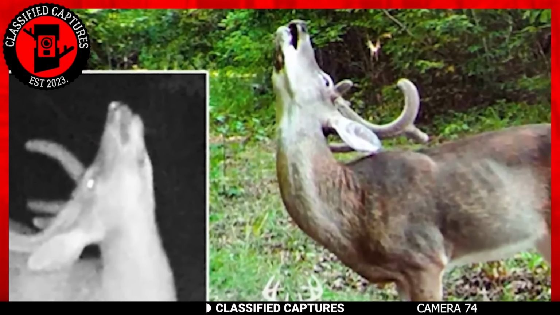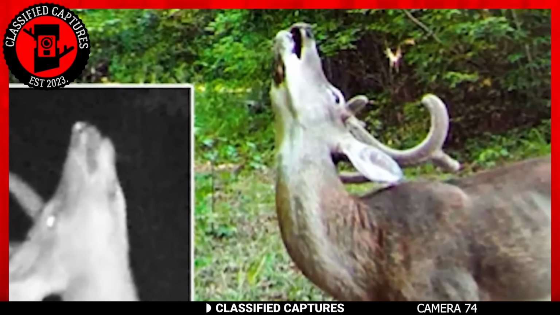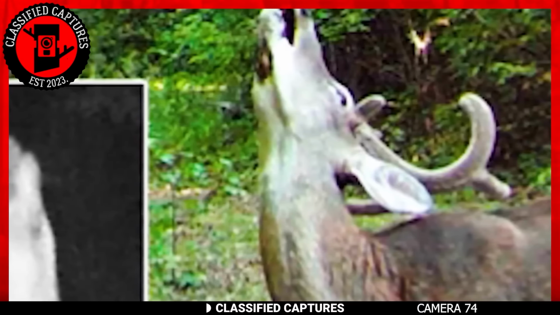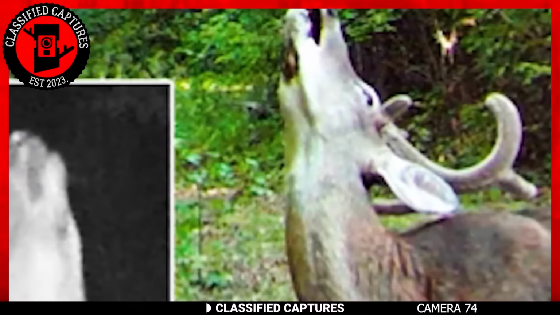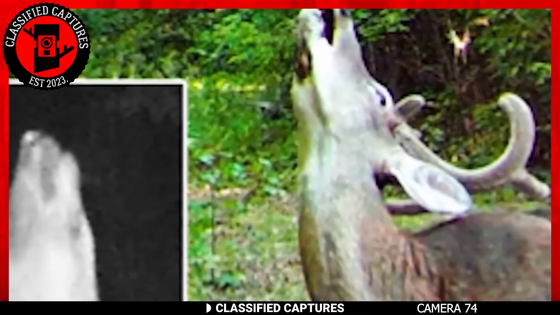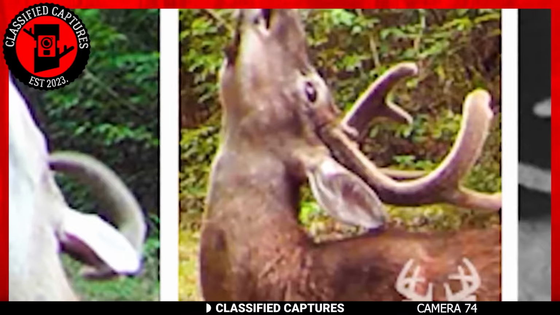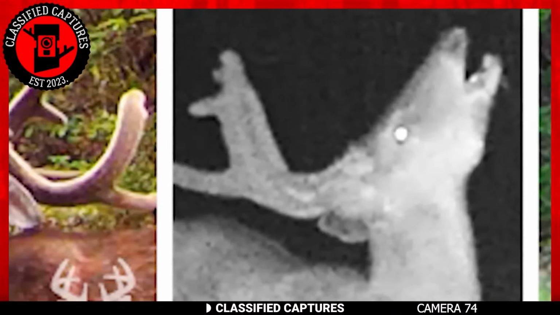Take a close look at this Trailcam capture. Can you spot what's out of place? If you notice that the deer's neck doesn't look natural, you're absolutely right. It seems like the deer is howling, but as we all know, that's something exclusive to the canine family. In no universe is this behavior normal for a deer. What's even stranger is that this posture has been captured by multiple trail cams in that same area.